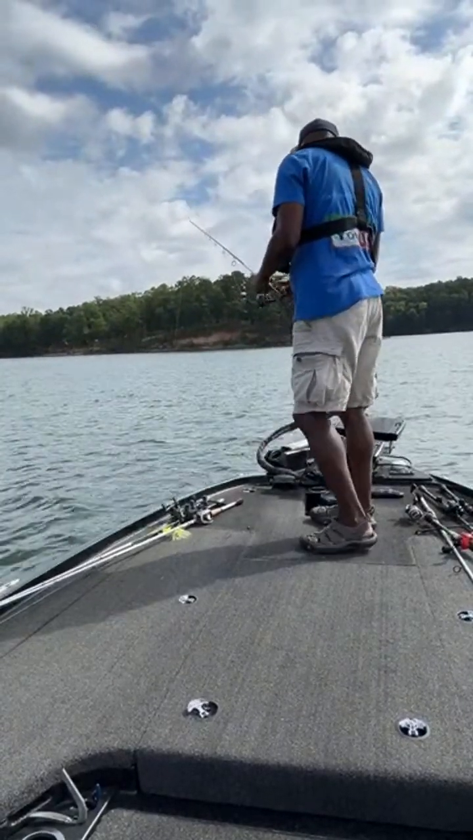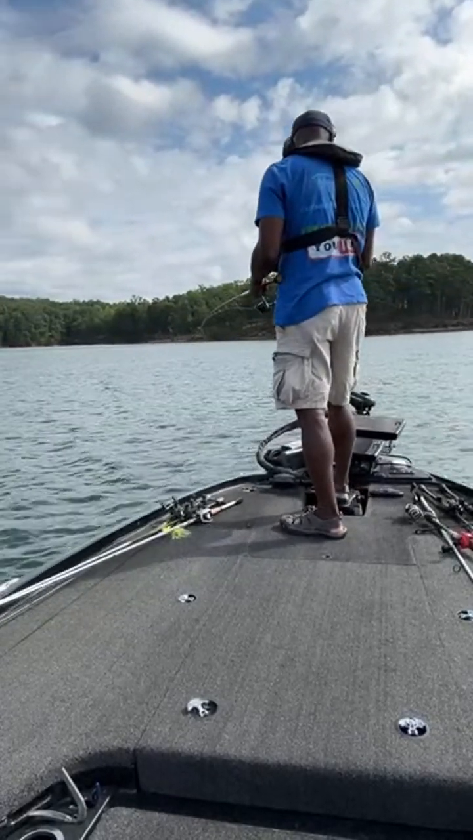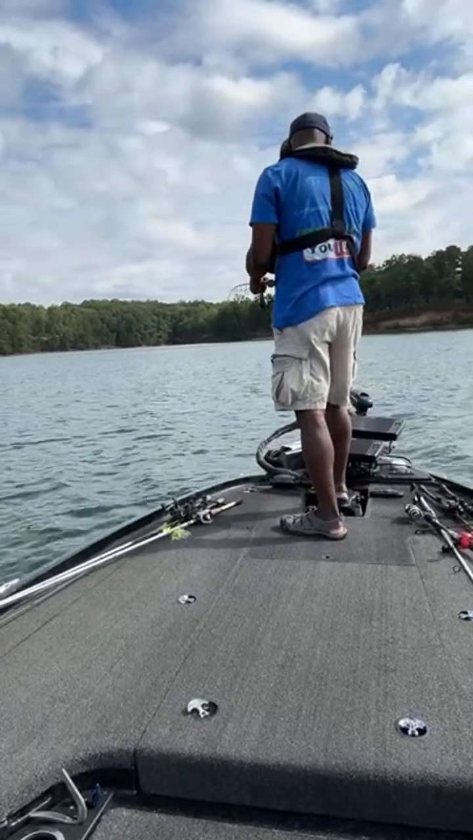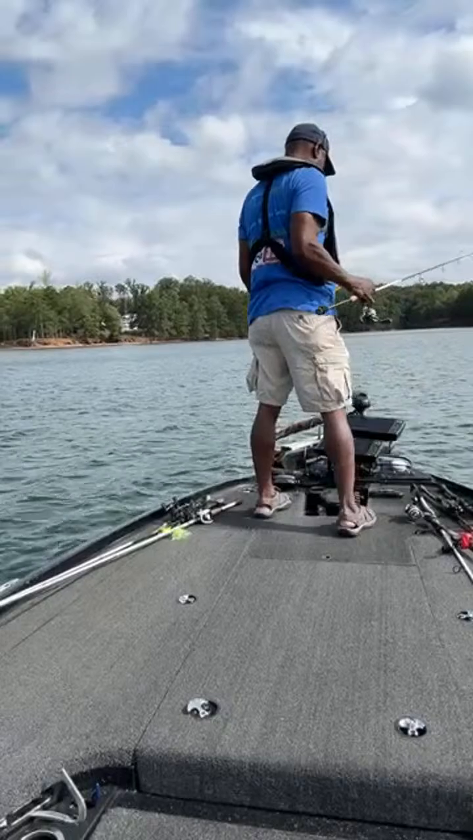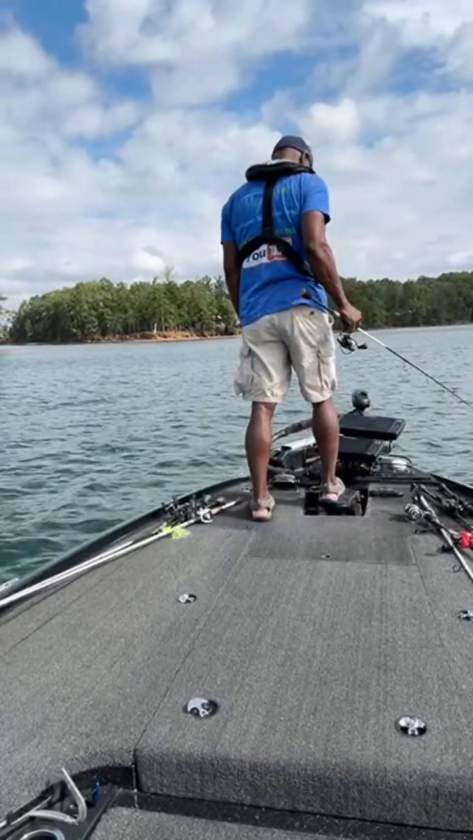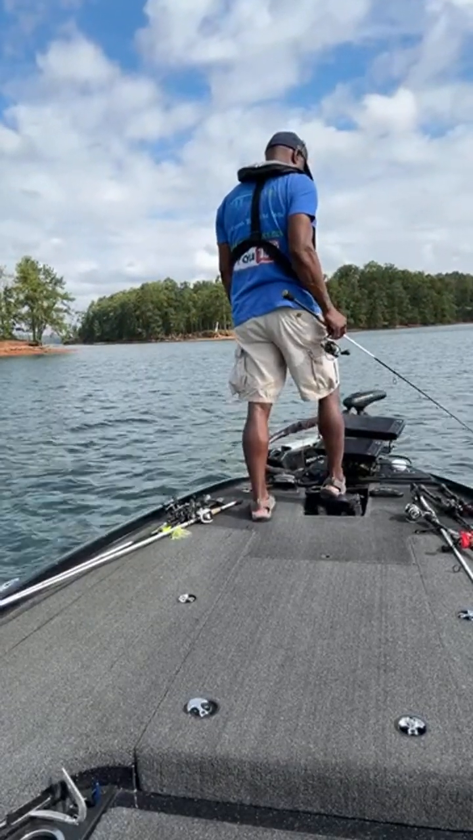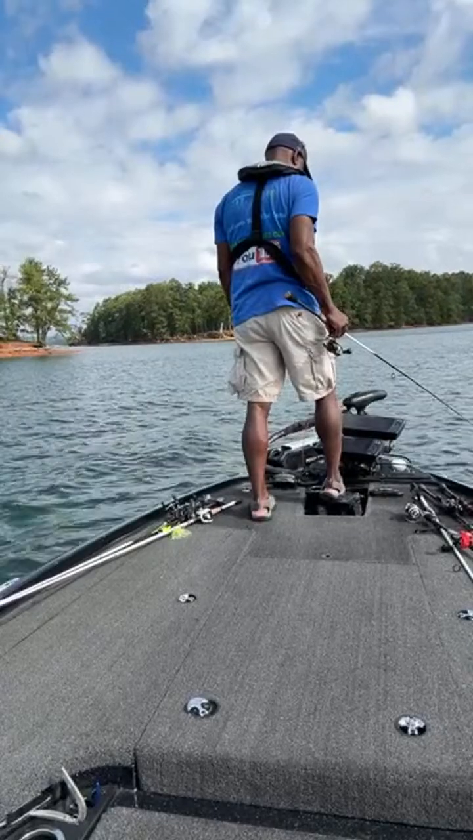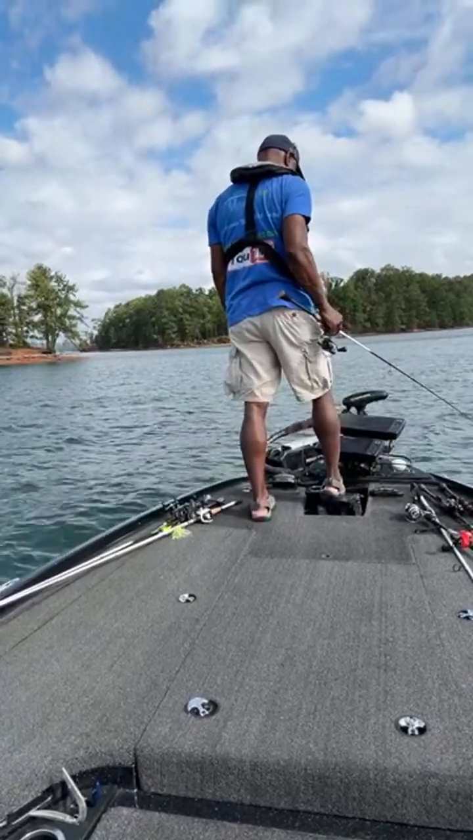Man, these fish are definitely not cooperating. All right, let's just move around a little bit. I'm still kind of getting used to not using the target lock. I currently have my live imaging connected directly to the trolling motor again. It does allow for faster reaction time when you are scanning and looking for fish.